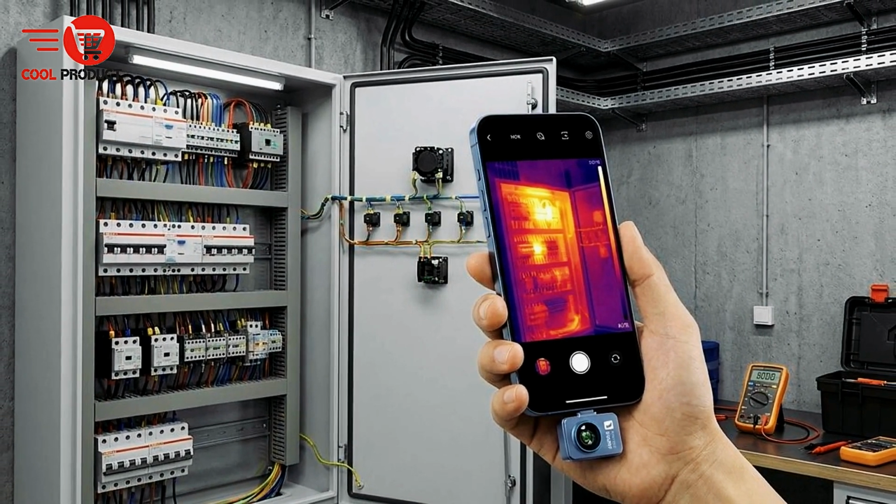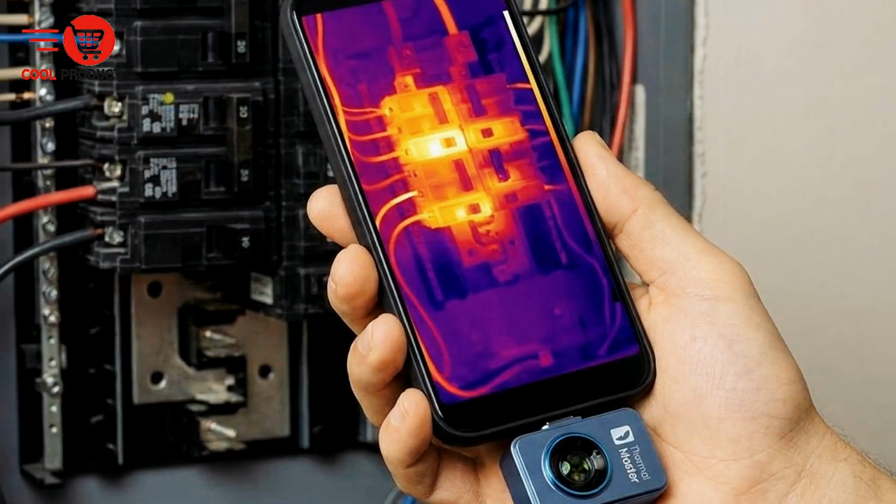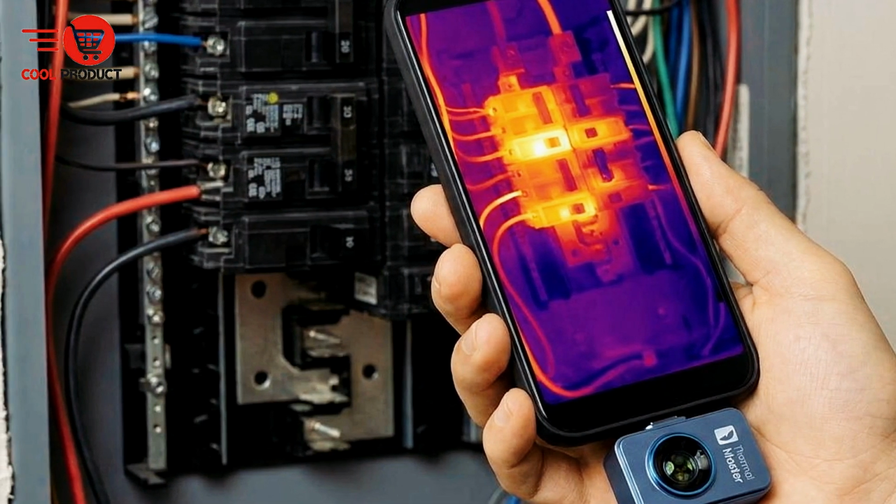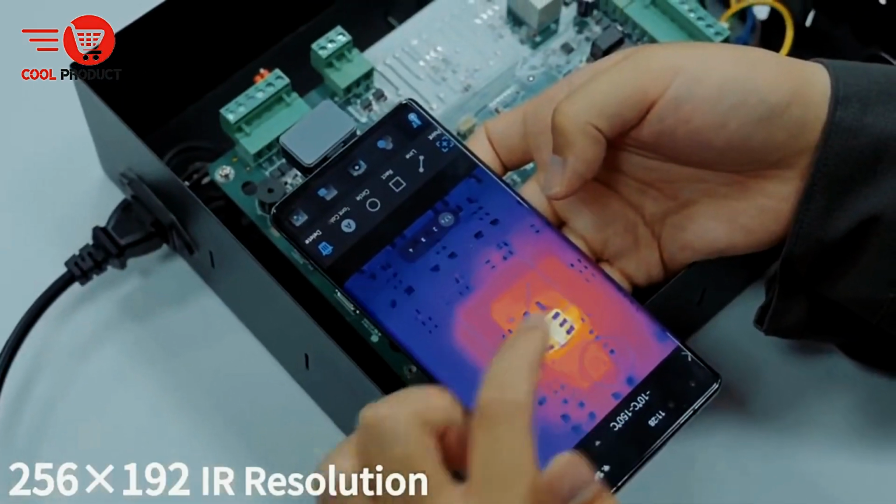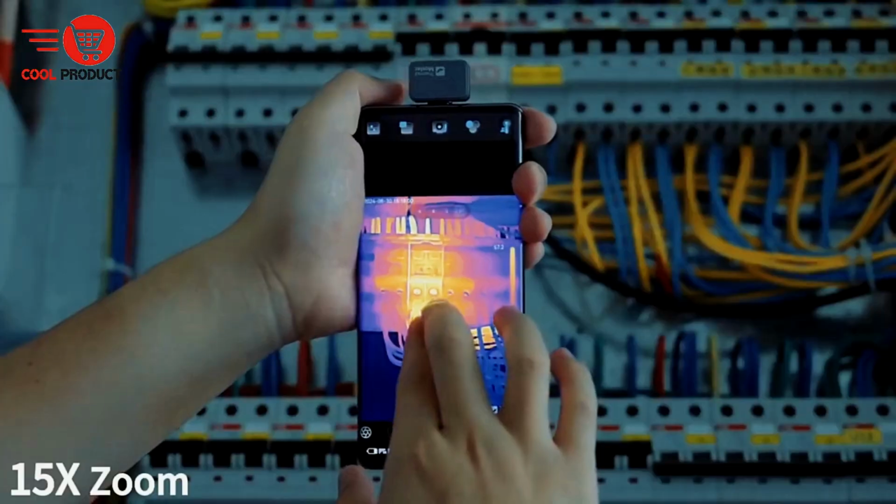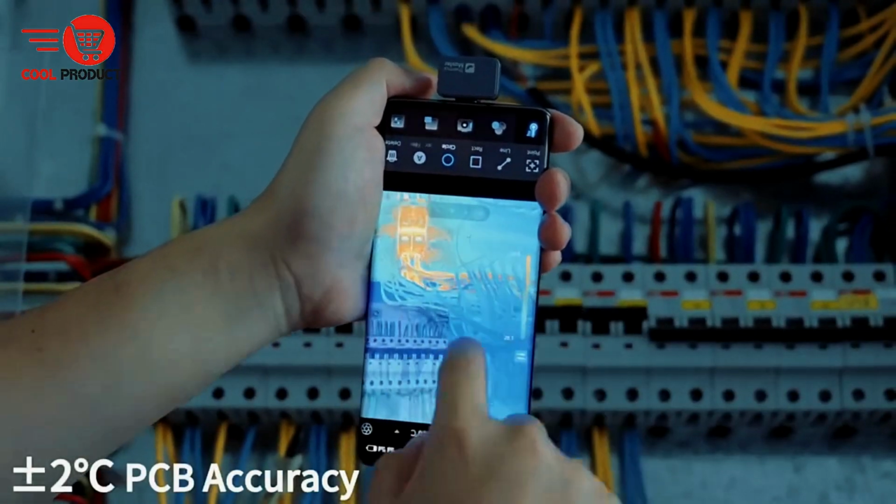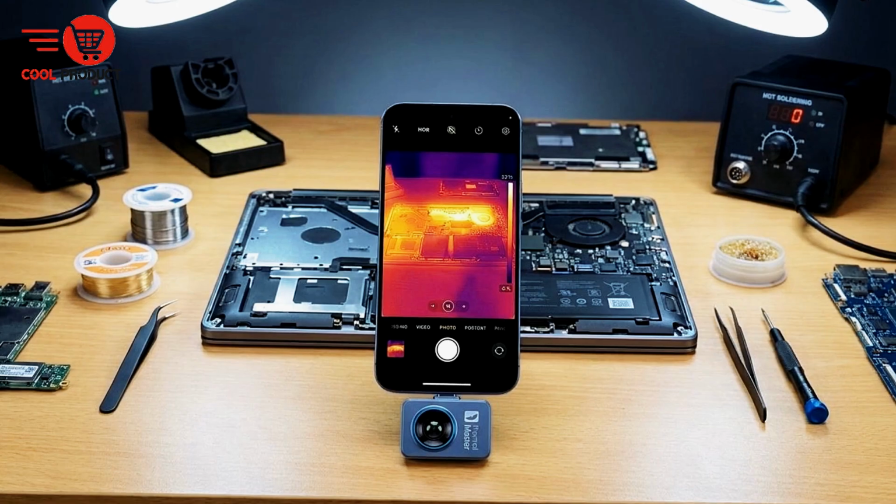Despite its advanced capability, the ThermalMaster P2 Pro remains lightweight at just 0.350 kilograms and measures 17 by 11 by 4 centimeters. Its compact handheld design makes it comfortable to use in tight panels, ceiling spaces, or remote job sites. You can carry it in your tool bag without adding bulk.